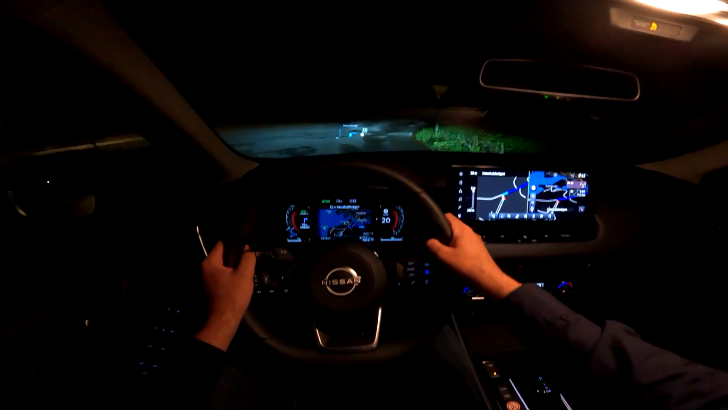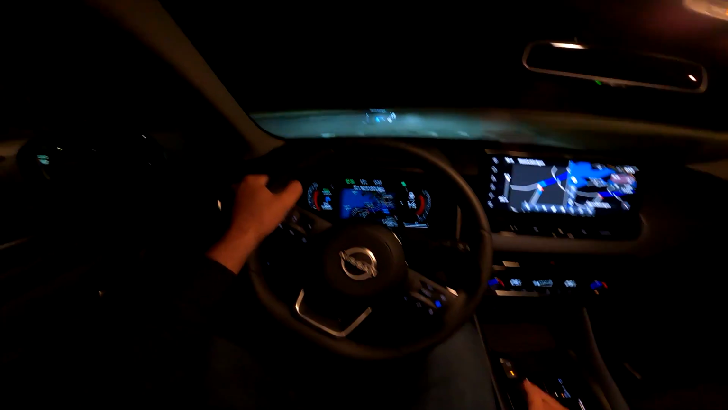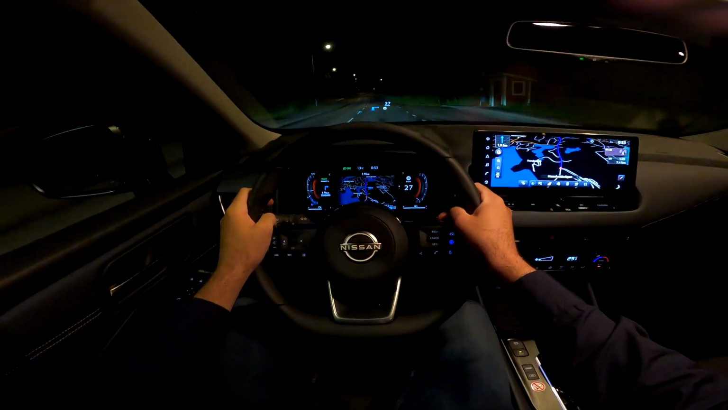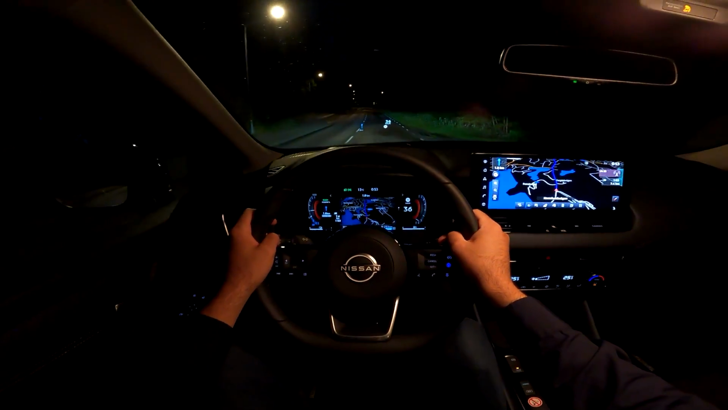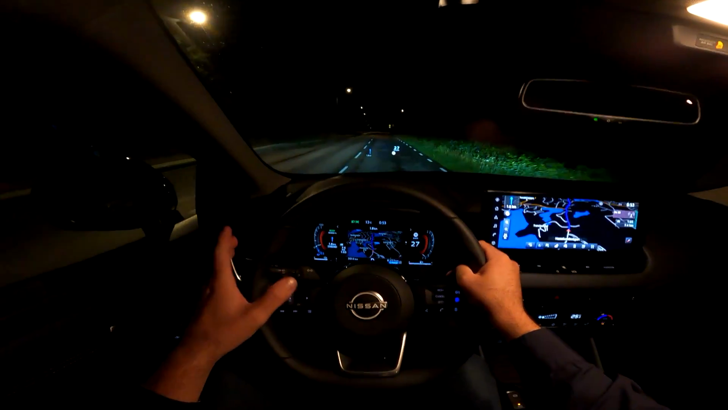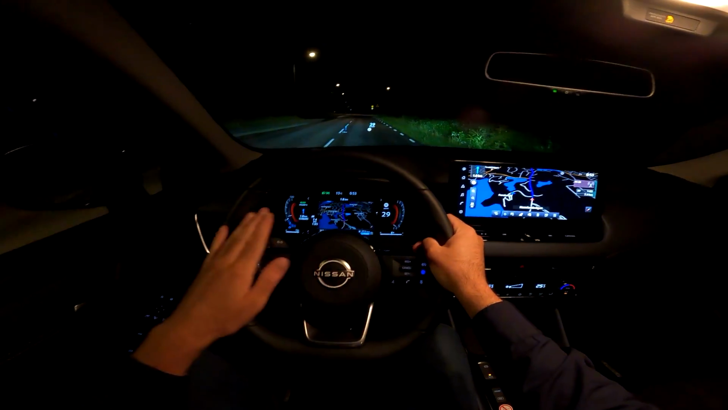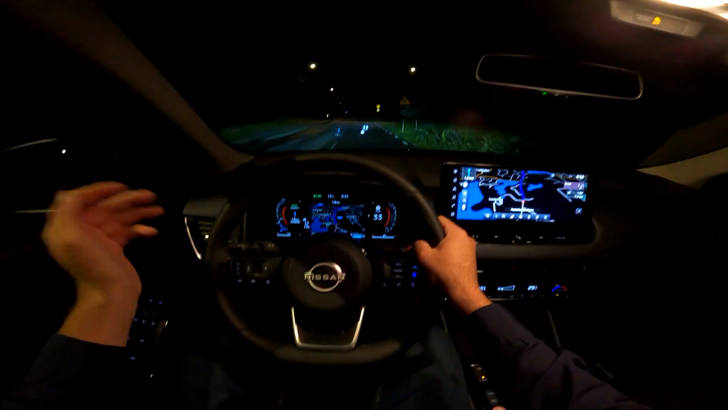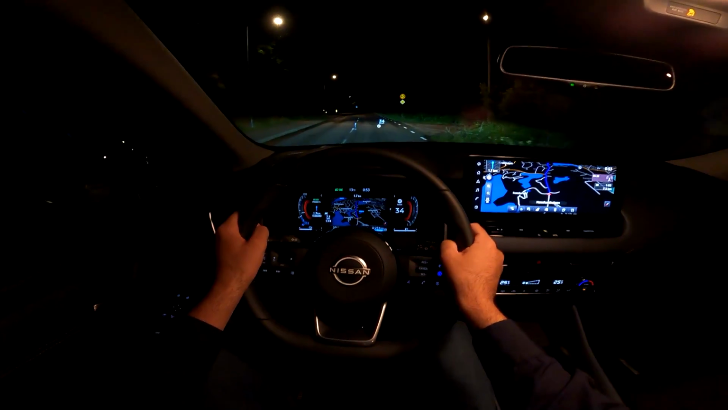Now there's also an e-pedal. So when you press the e-pedal, the car will slow down as soon as you release the throttle. So for example, I will now release the throttle, and you see the car is slowing down. It will not slow down to a complete stop. It will slow down to around 6-7 kilometers per hour.